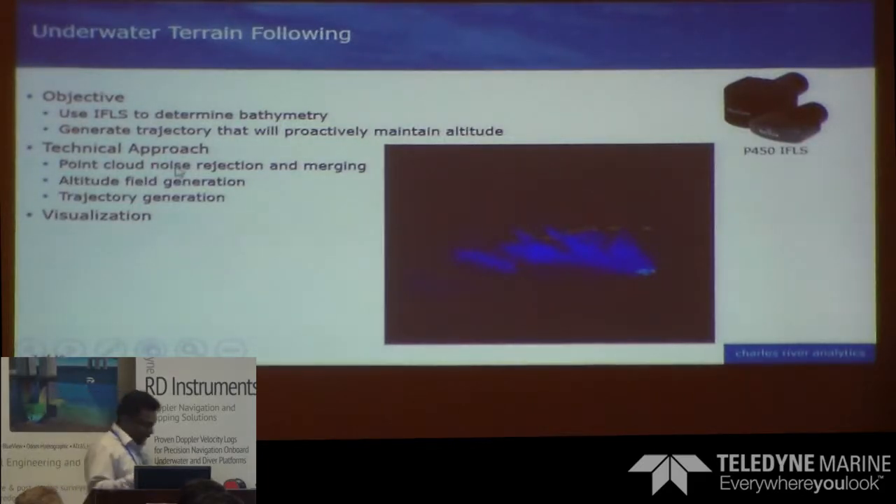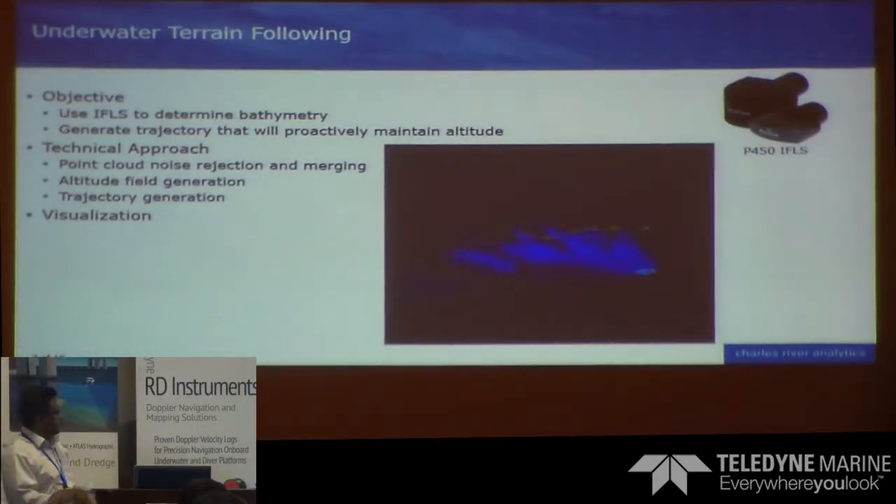We work with the point cloud, so even from the SWAT, we generate a point cloud, estimate the bathymetry, and generate the altitudes and also the trajectory for the vehicle to navigate.